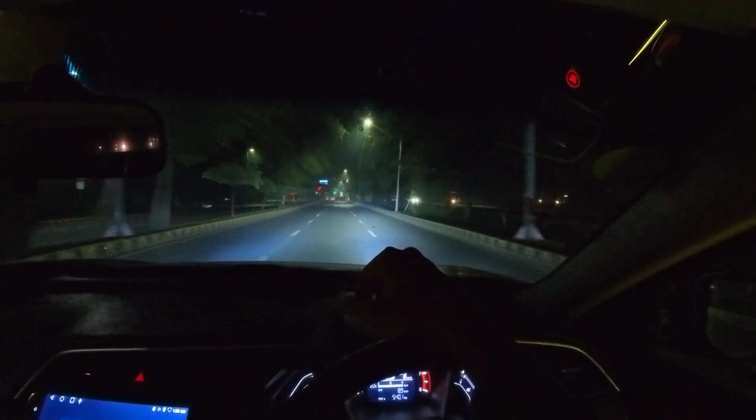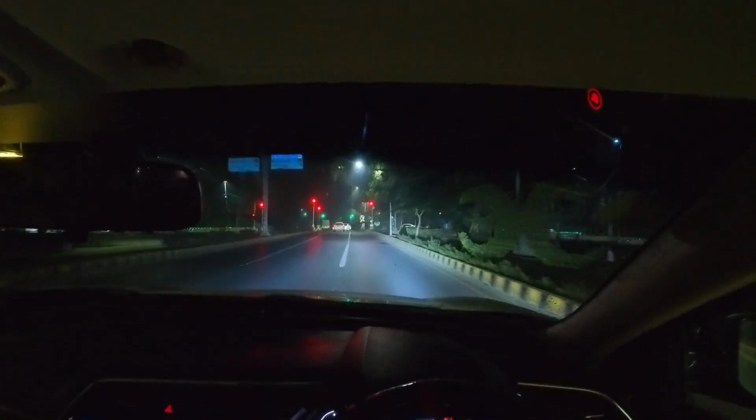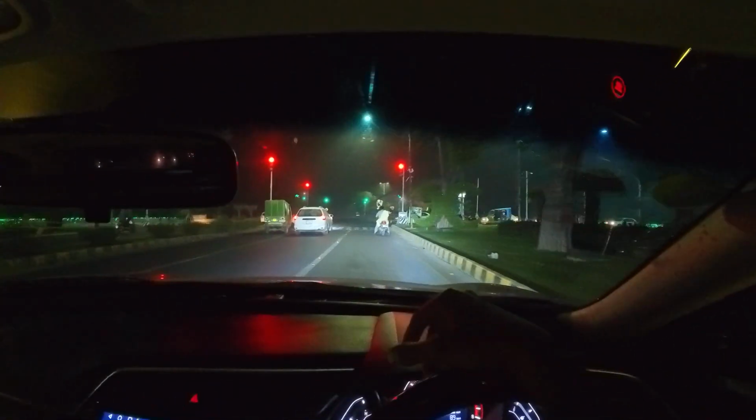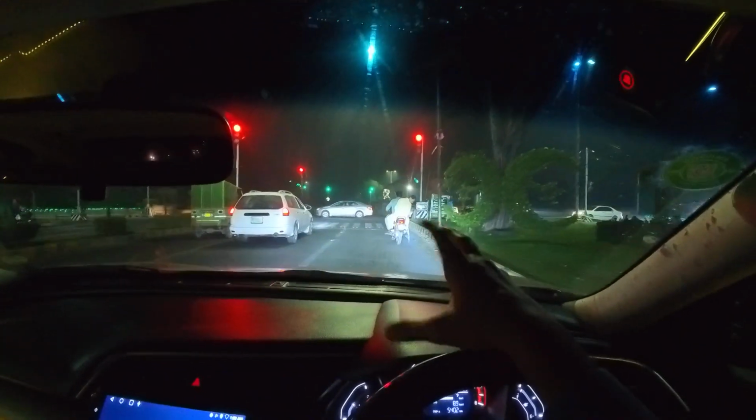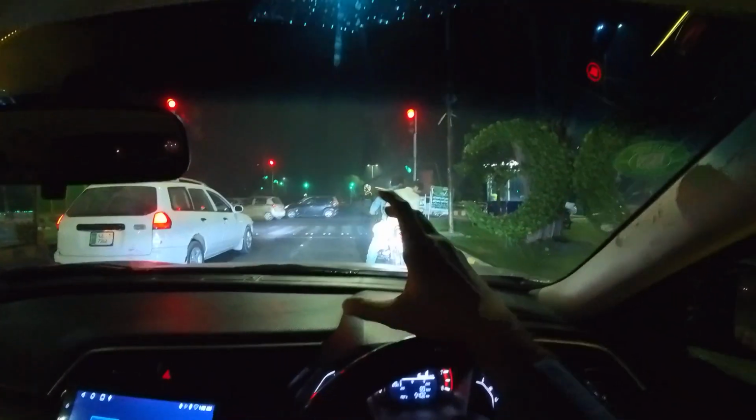By the way, there's an interesting thing along the corner over there. There's a photo of Quaid-e-Azam, not like a photo, but they have made a sketch of Quaid-e-Azam Muhammad Ali Jinnah out of these lights. I'll show you that. The founder of Pakistan, Quaid-e-Azam Muhammad Ali Jinnah. And these are the scenes over here.